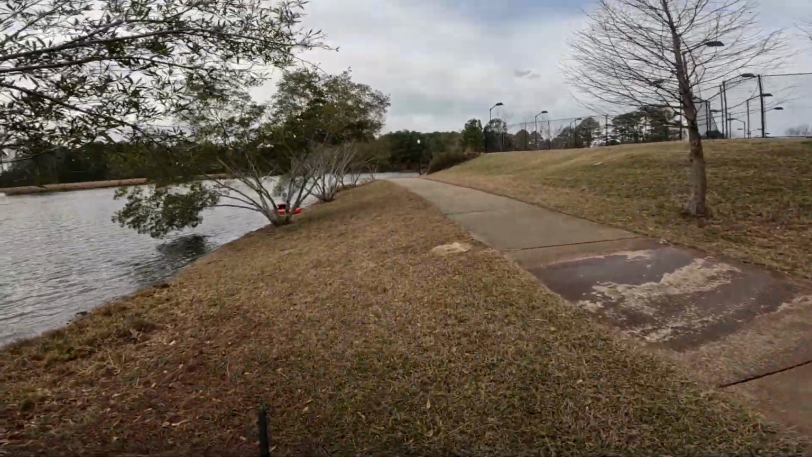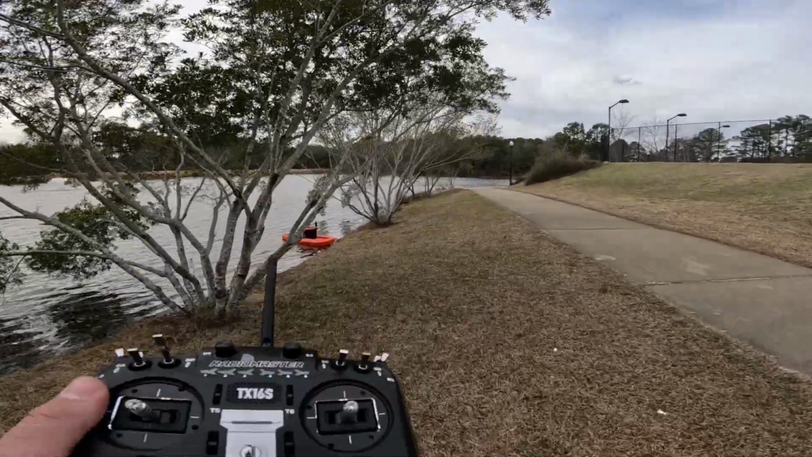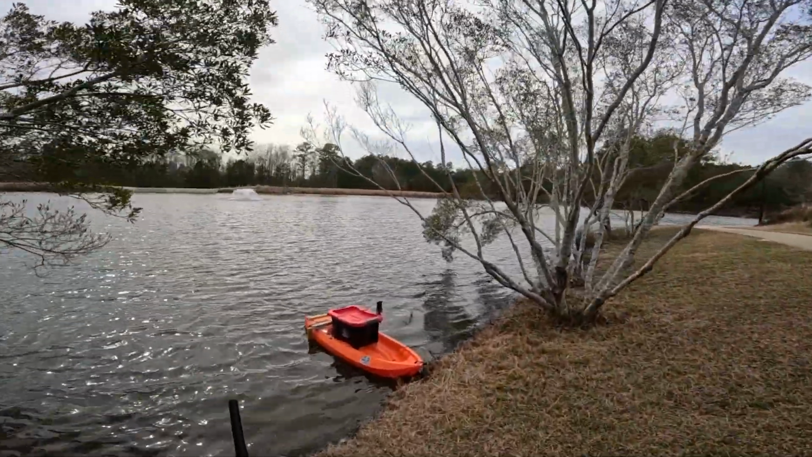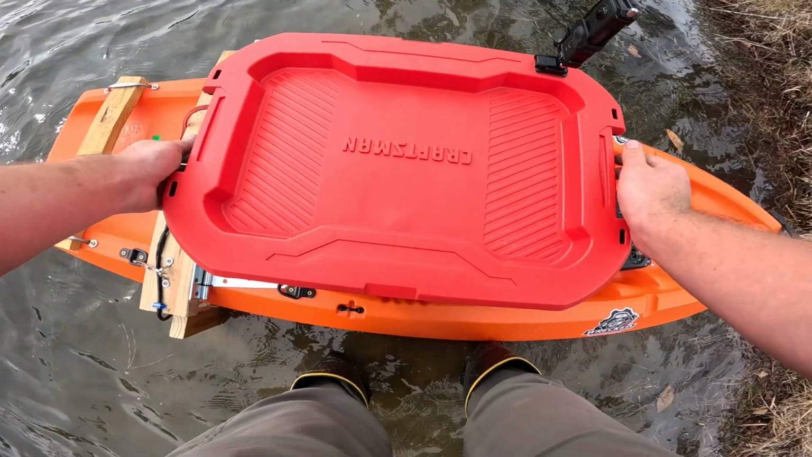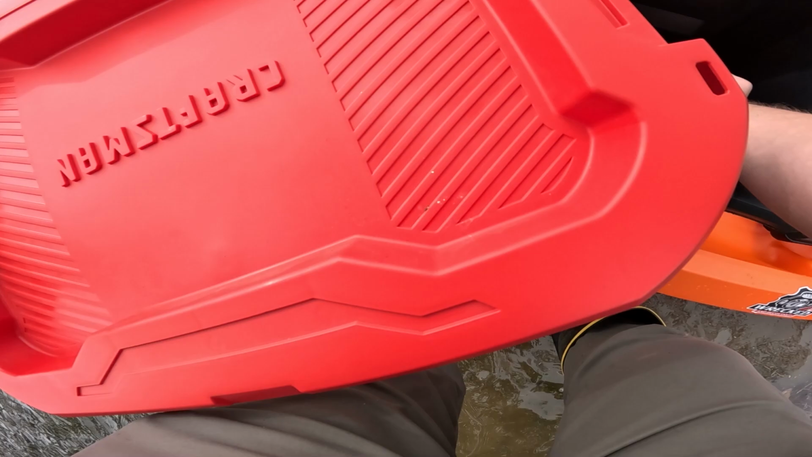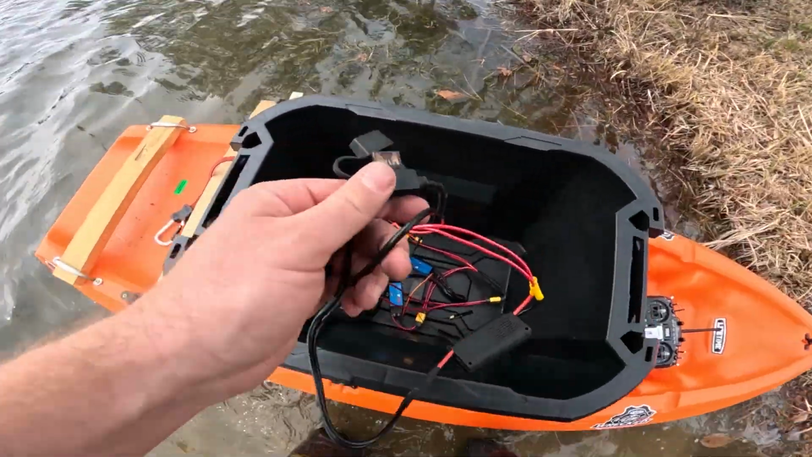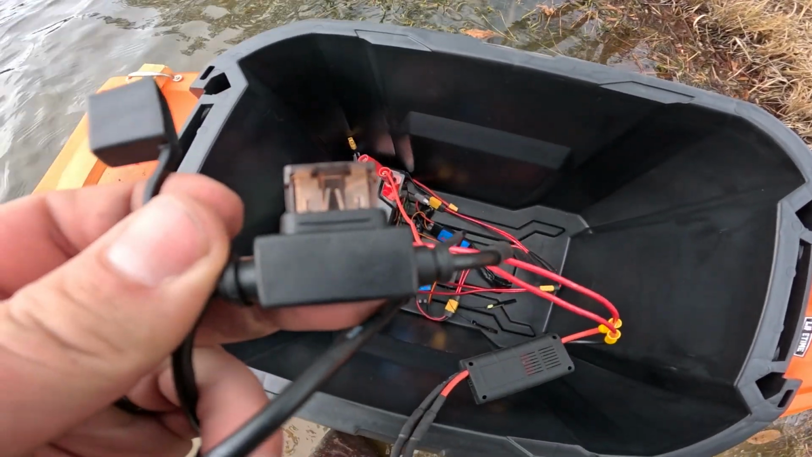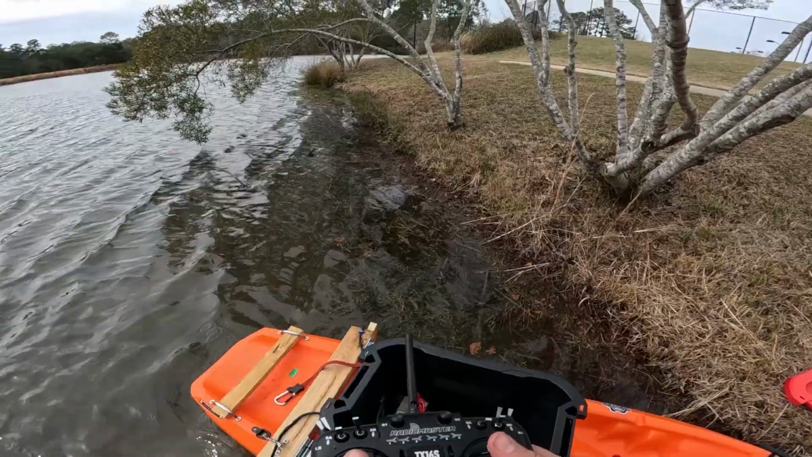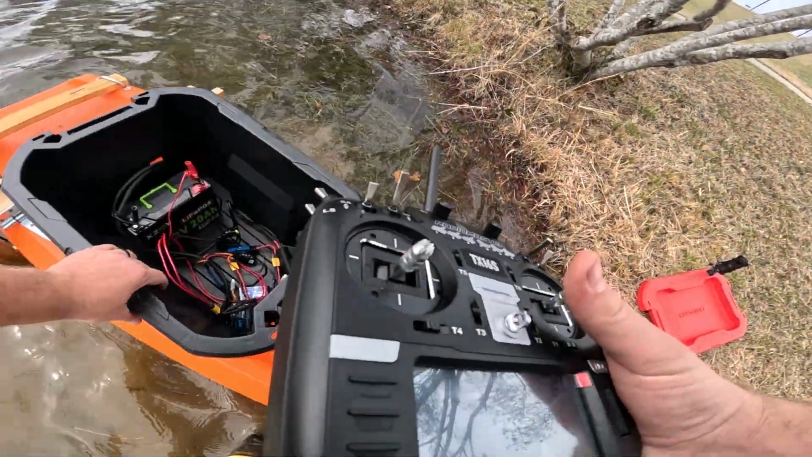Alright, good news is the wind worked to our favor, so it blew over here. Now we gotta figure out what's wrong with this thing. Let's see if it reconnects. Alright, well the fuse blew, which is a good thing I have the fuse because it tells me it's pushing too much power. Alright, so that fixed that problem.